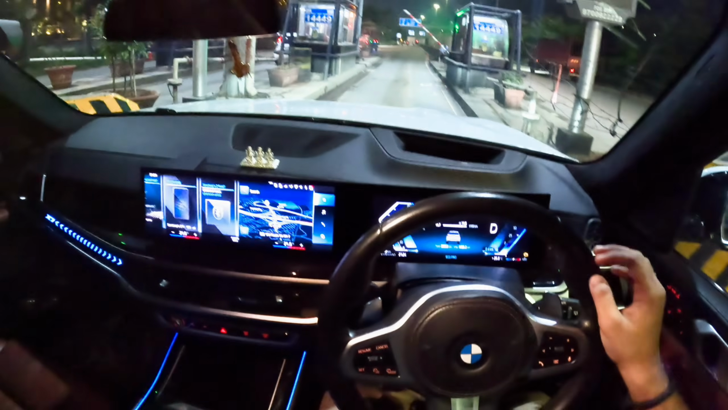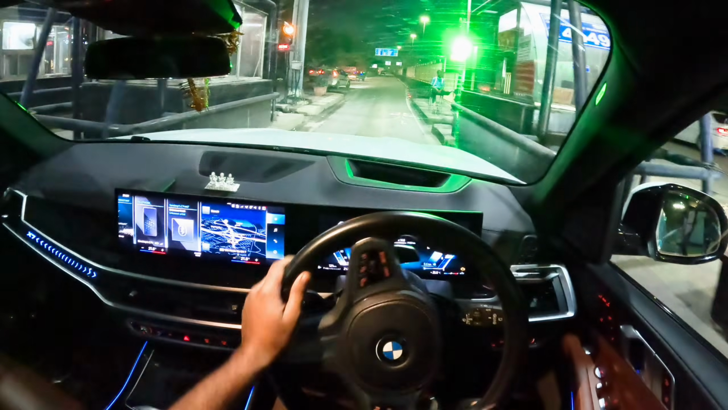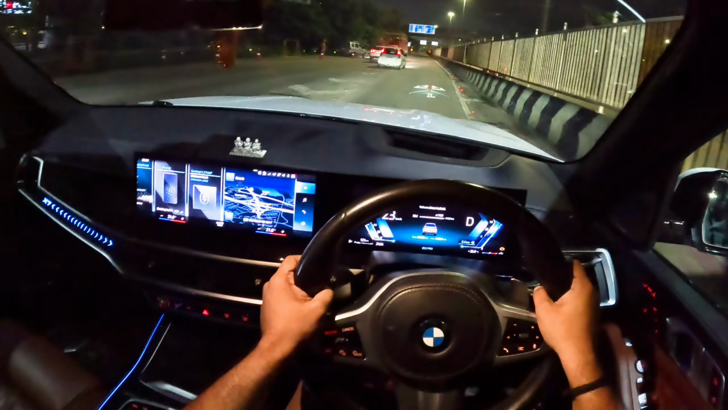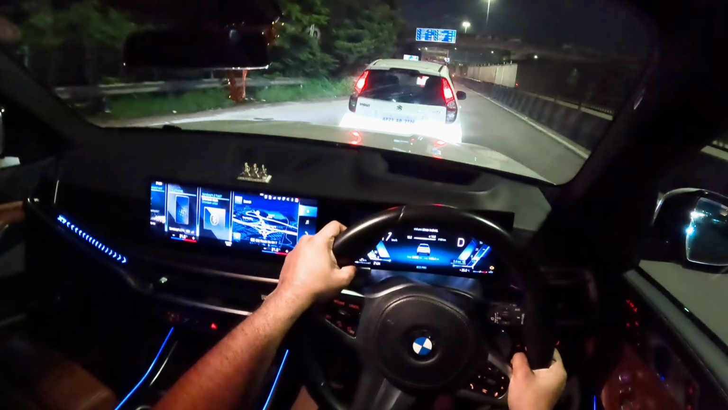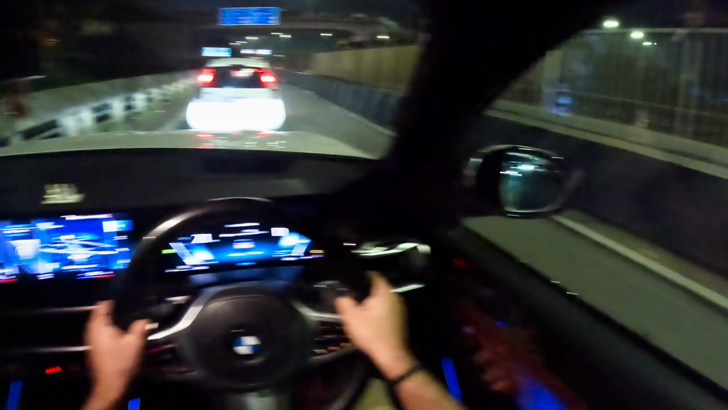The other thing we need to talk about here about this car is the graphics, like while reversing and all. I'll show you right now. If I get too close to this car, the cameras will pop up. Maybe at slower speeds.